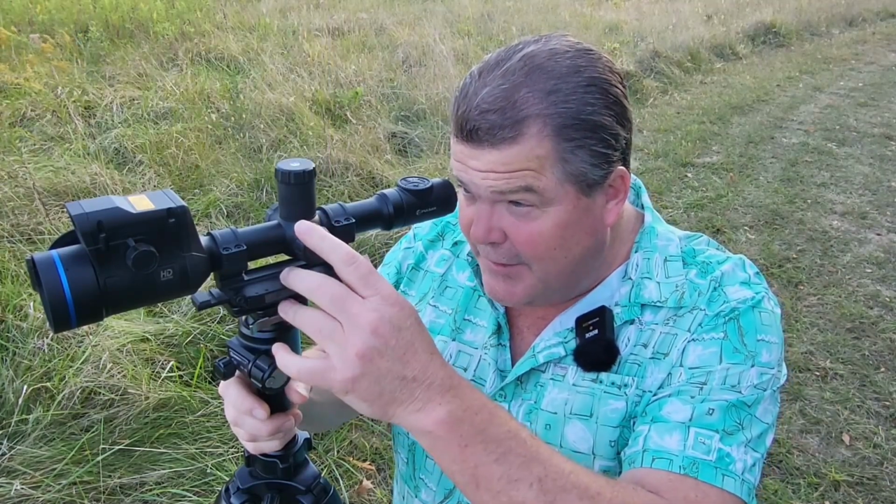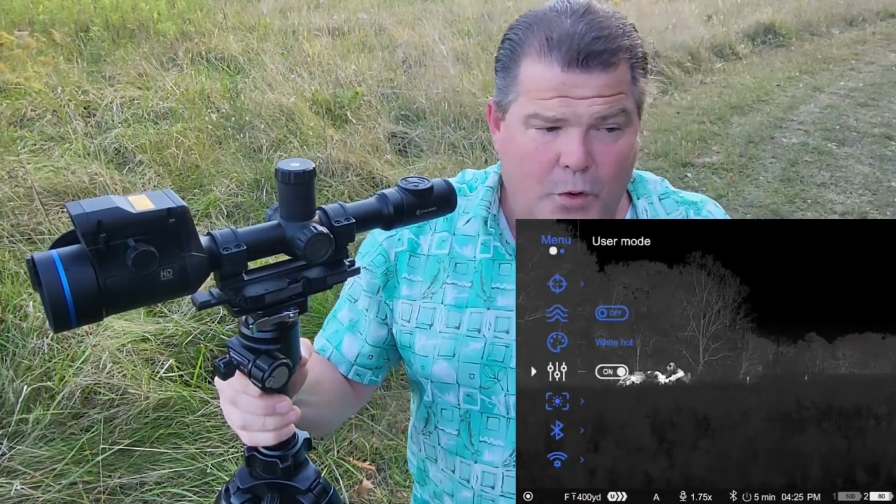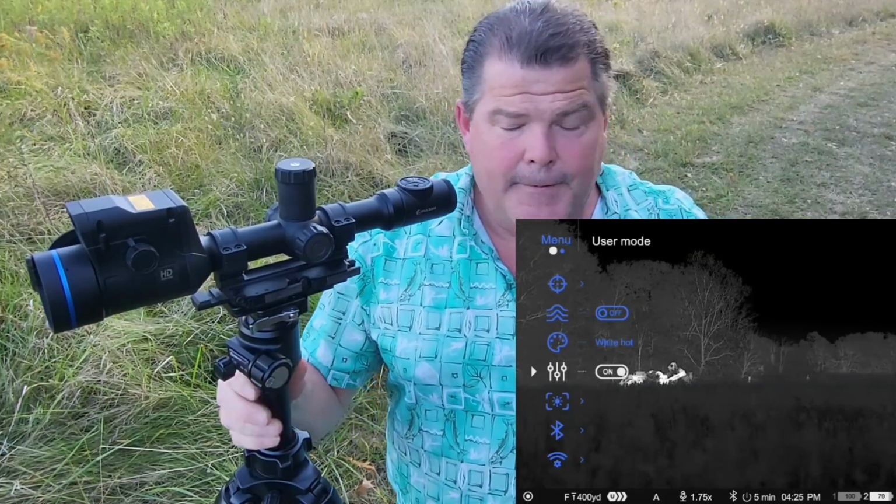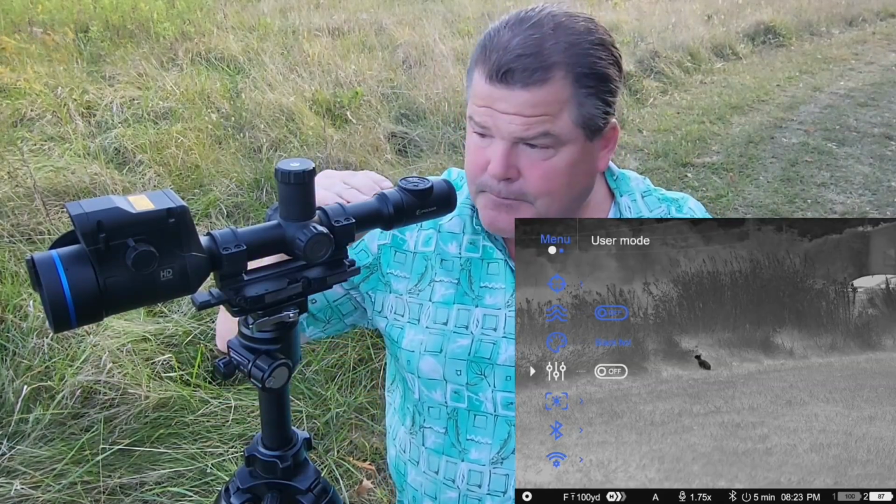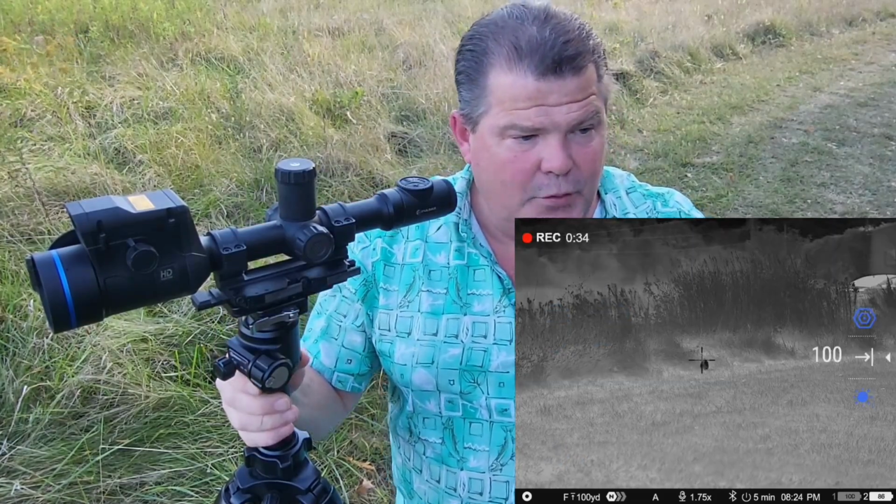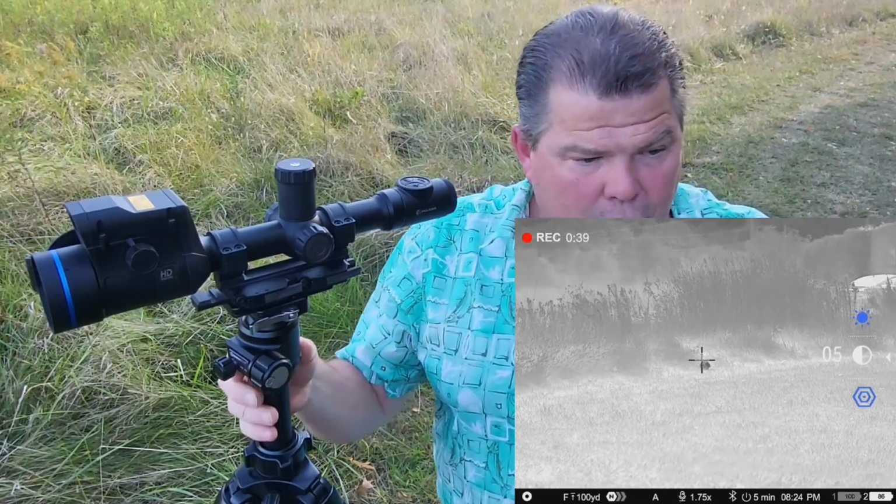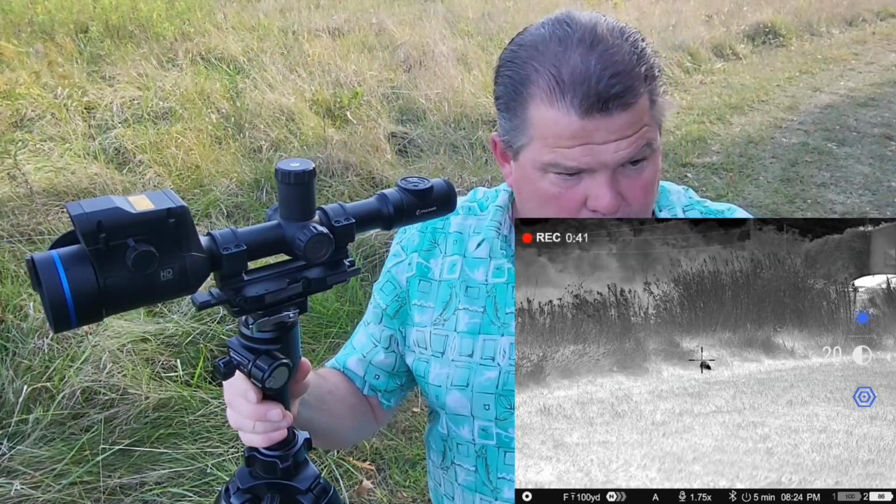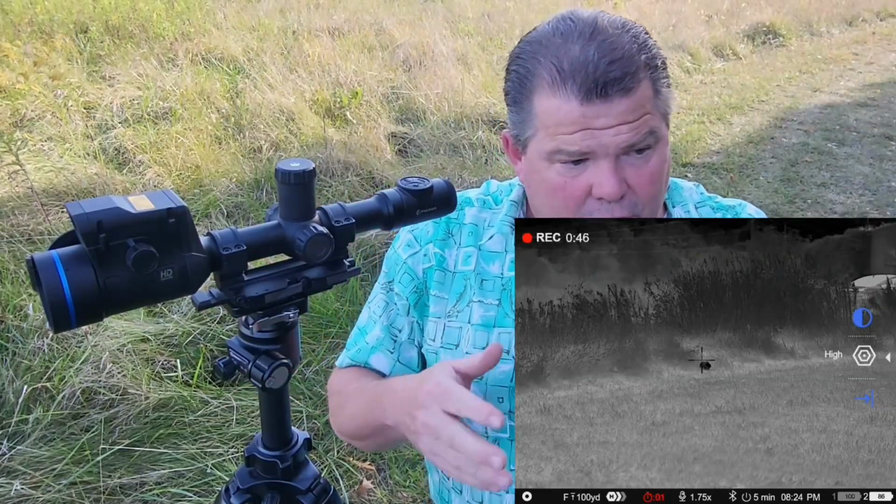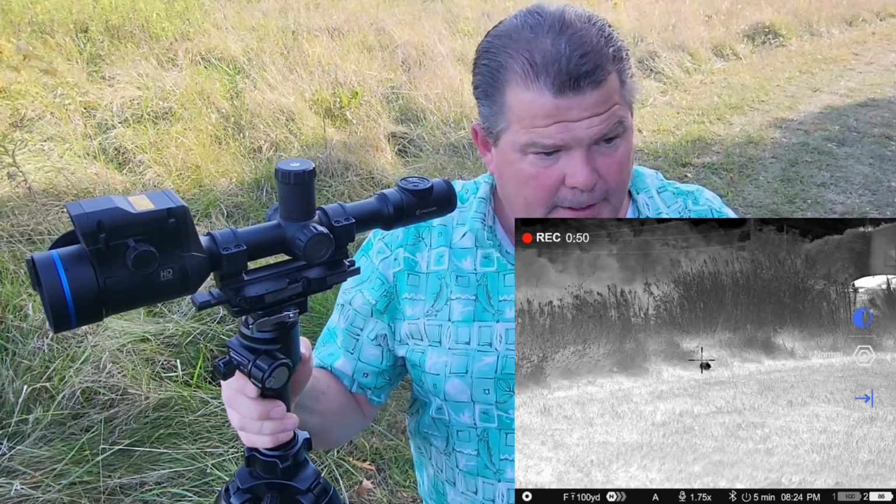The next thing down here we have is user mode. I do like to run my user mode on, but that's going to be for more advanced users, in the sense that running the user mode on is going to effectively maintain or remember the contrast and brightness settings that you have under the individual algorithm modes. So like your normal, high, and ultra modes. Running that user mode on is going to save your contrast and brightness settings associated with those individual modes.